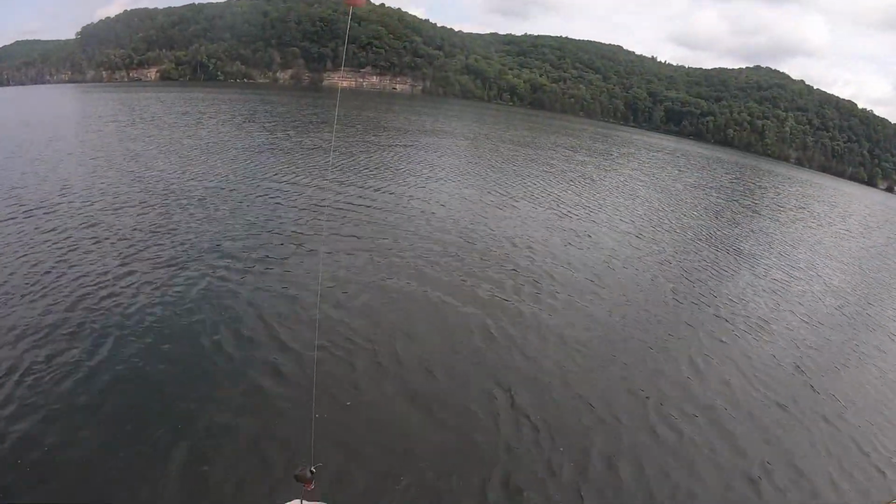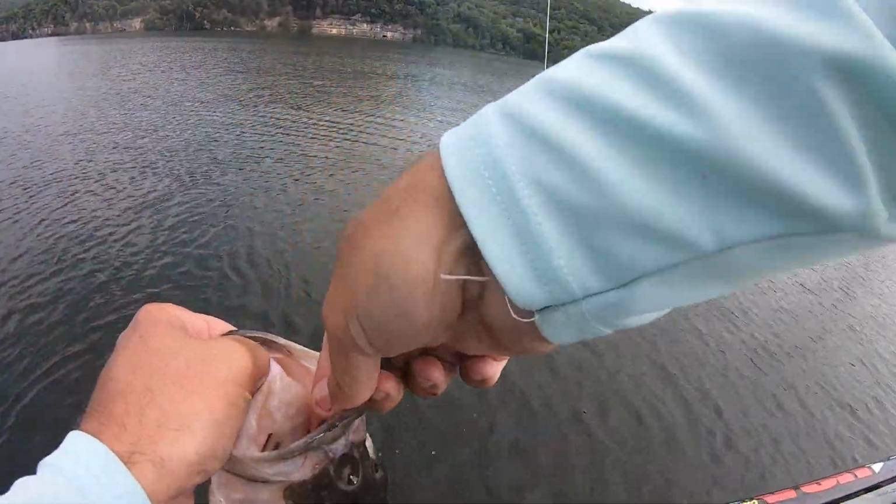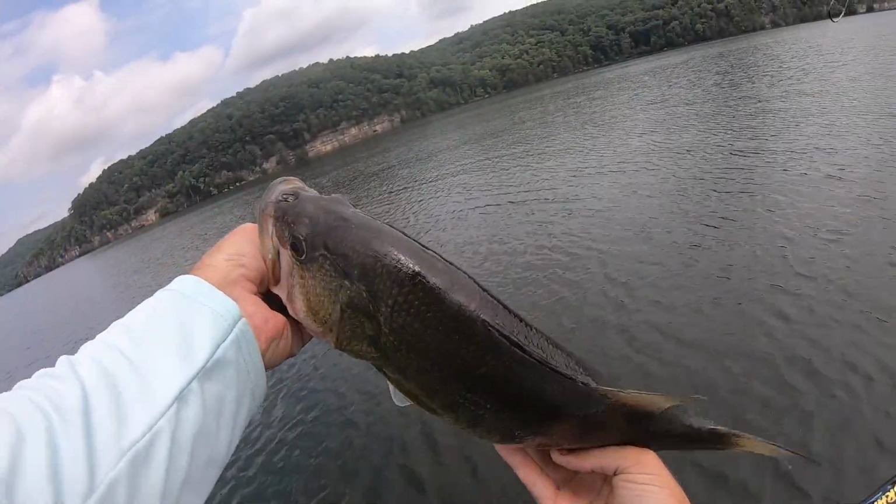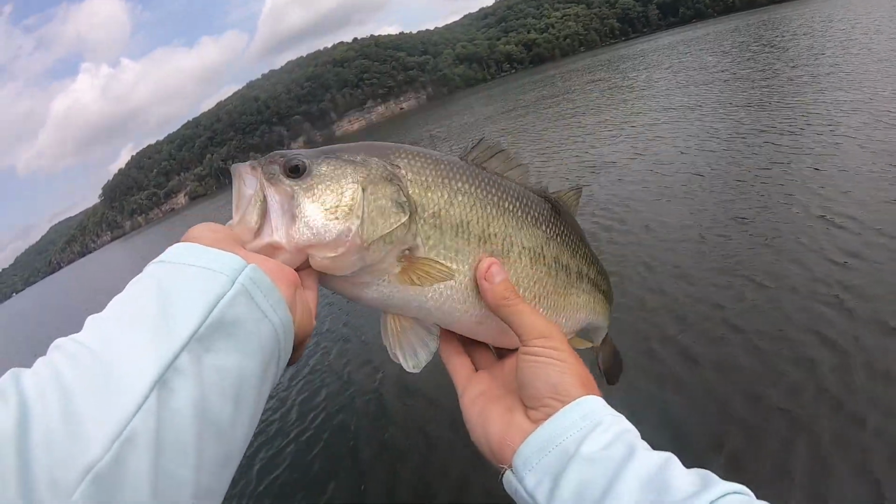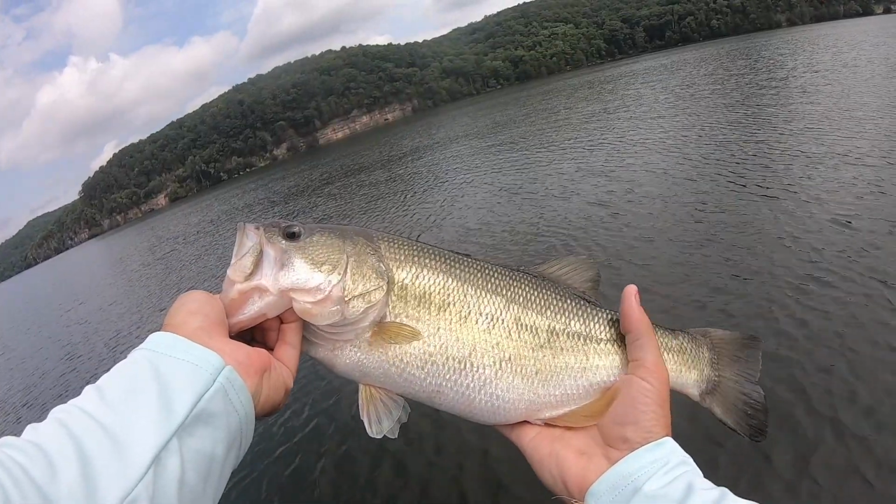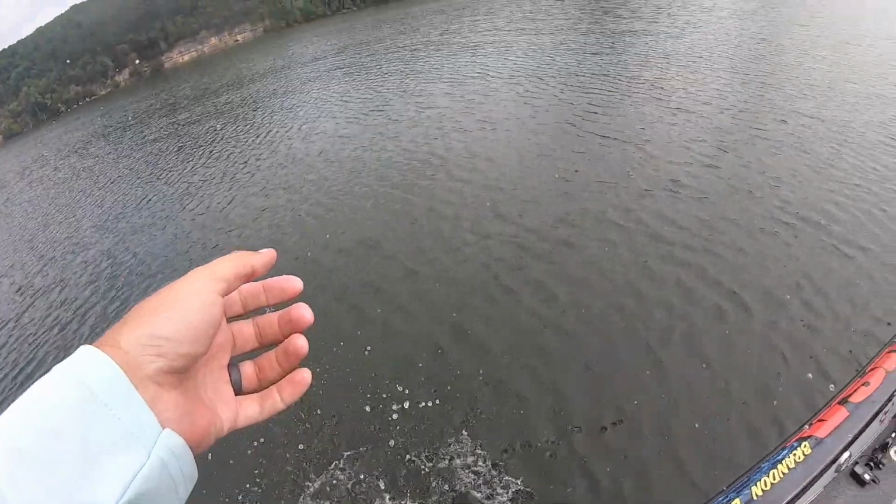That's one of those kind of fish like I was talking about earlier. The average size right now in Guntersville is just really good, and these fish are just so healthy. I mean, that fish right there, you see how thick he is across his back. He's solid as a brick, fat, healthy, full of shad. Over 3 pounds. It's a good fish. Thank you, buddy.